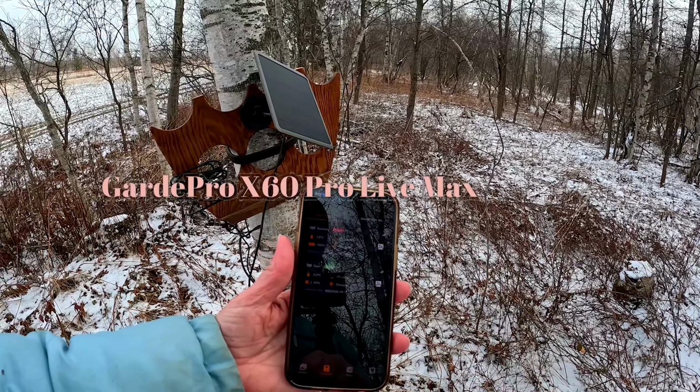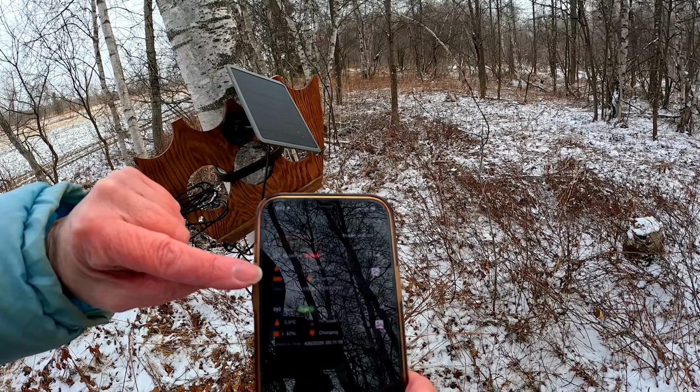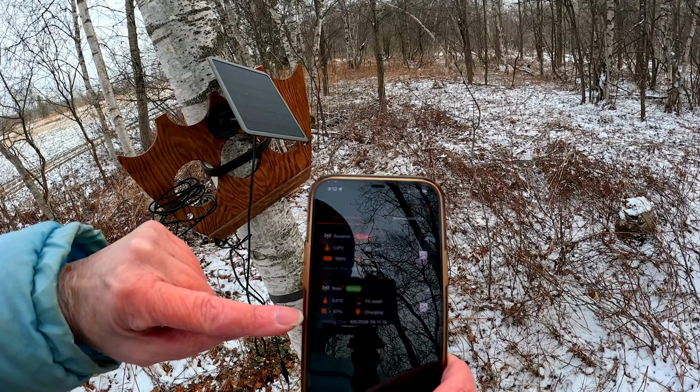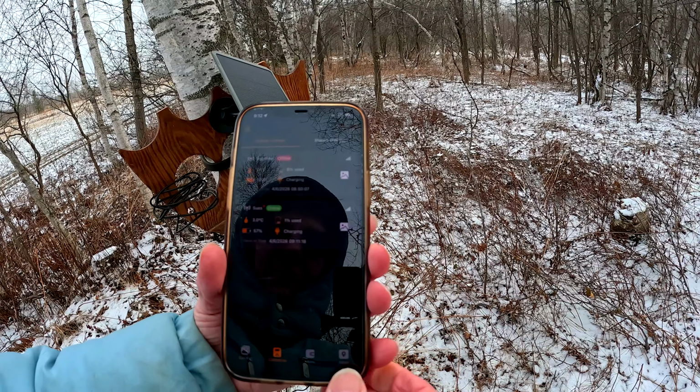Yes, okay. If you can see, this one now is offline. I'm going to go get my videos off my SD card, and I'm going to bring it back to the same spot. And this is the one where I put the solar panel. It's at 57 and it is charging. So I'm on my way back home now.